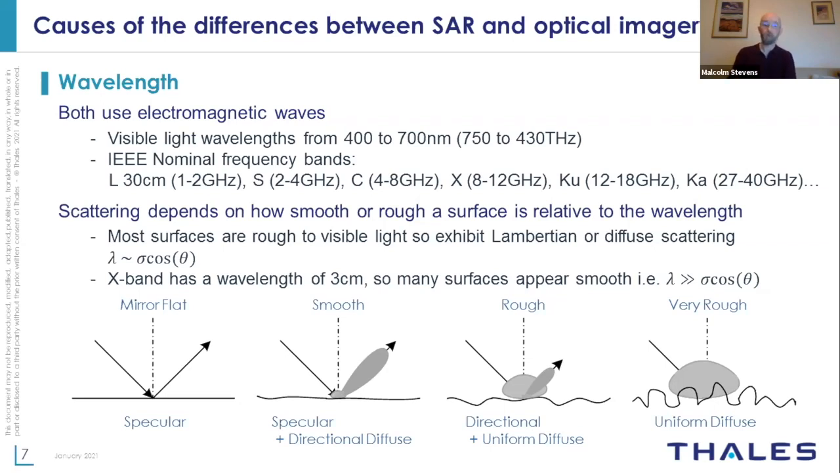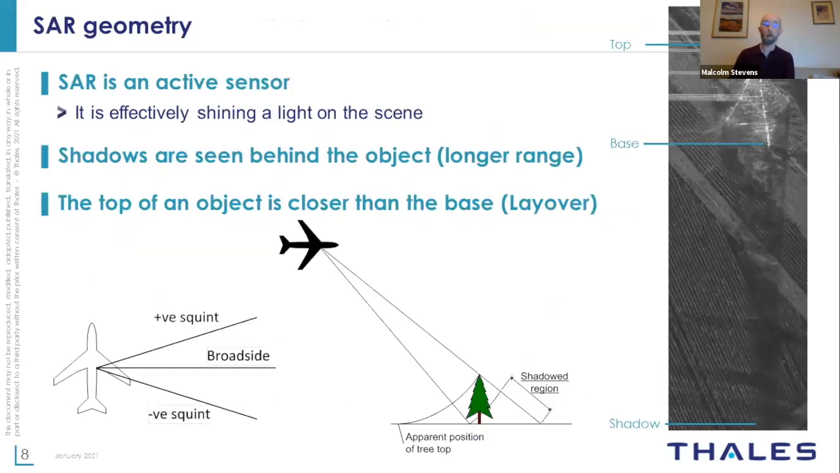But in general, a lot of the light hits surfaces and reflects away from the radar, and relatively a small amount of that actually reflects back to the radar. So you obviously need sensitive sensors in order to detect that small amount of reflection that's coming back. But SAR is an active sensor, it's illuminating the scene. And so therefore you get the same things as you would in normal physical optics.